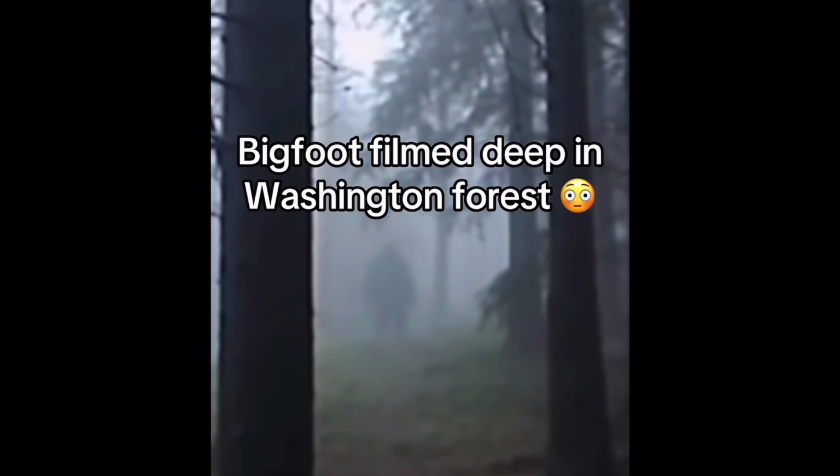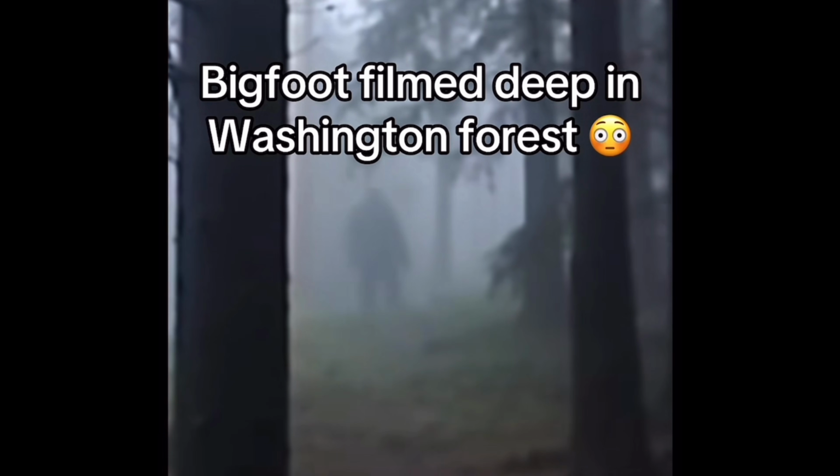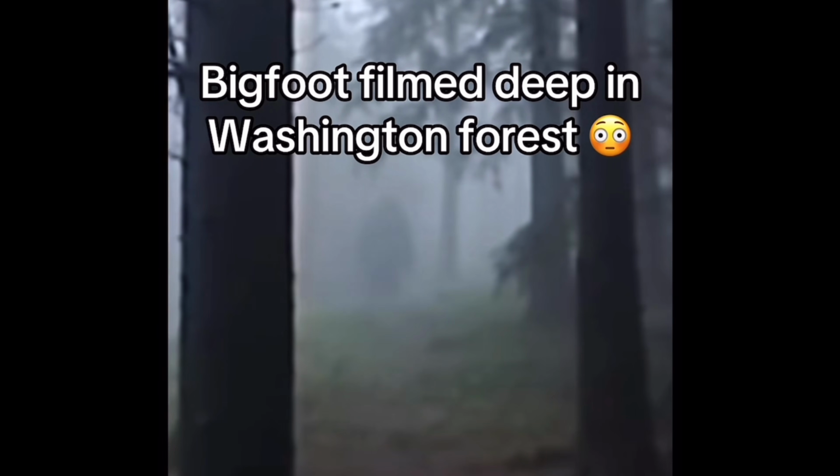He quickly filmed as a large, dark, upright silhouette was spotted amongst the fog. It was slowly walking away from him, most likely unknowing of his presence. It walks with a strange gait. It kind of kicks its legs out to the sides as it walks, and it looks pretty stiff. It slowly walks away and disappears into the fog.